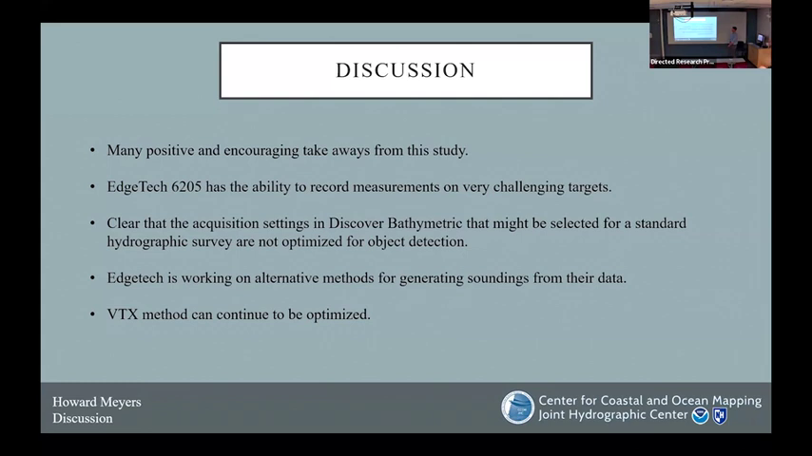It's positive that EdgeTech is working on alternative methods for generating soundings. I think they understand that this is a limitation of their current system, and this BTX method I think is going to be continued to be developed.